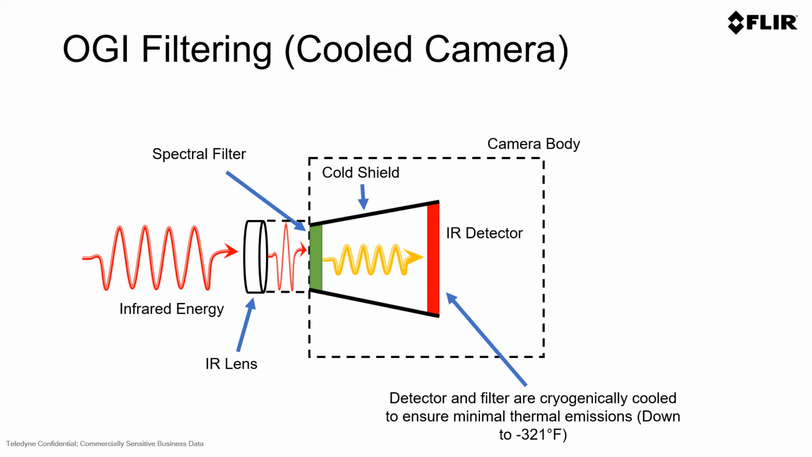Now, because we're able to do that, we're able to block out certain scenarios in that previous example where the gas is present between the camera and a background image, and we can see the gas as smoke. What's unique about FLIR's cameras is that our spectral filter is built into the cold shield. This means that at any point in time you turn an optical gas imaging camera from FLIR on, you know that the camera is operable and the camera will see a gas if present, as long as the camera creates an image. Some cameras in which the filter can be removed or changed may have a problem in you understanding and knowing if that filter is present or if you're using the right filter for the application of interest.